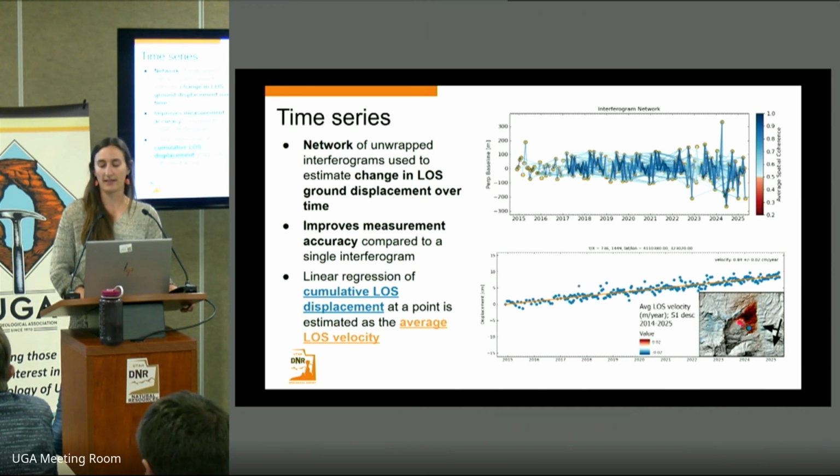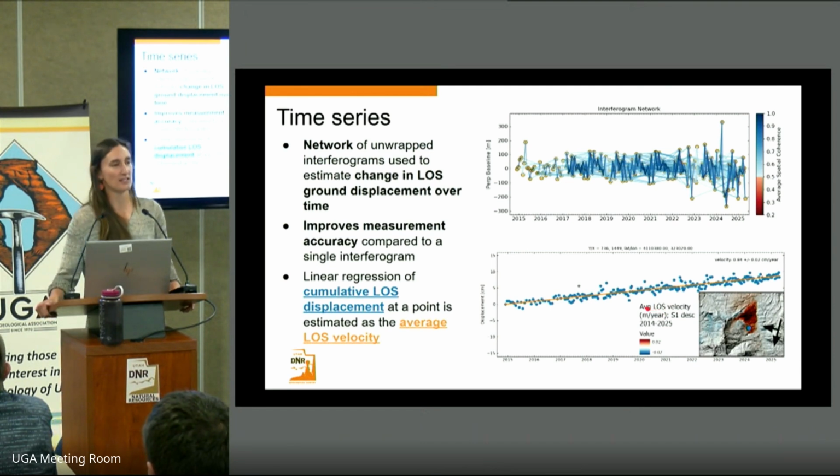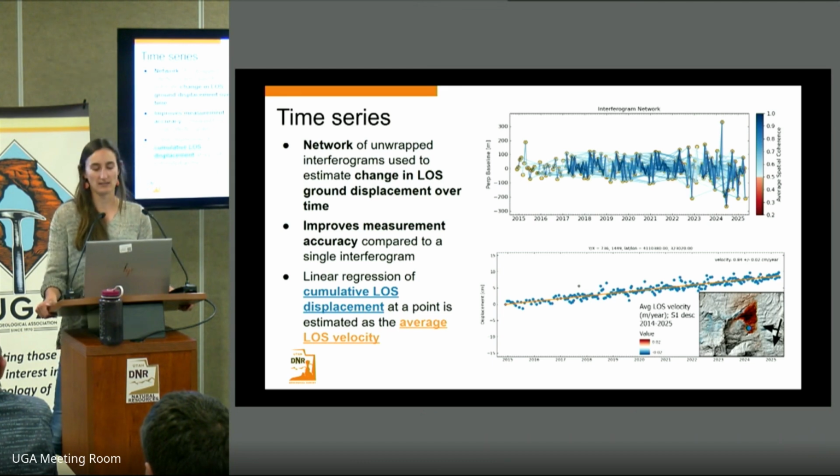The red indicates motion towards this arrow here, so eastwards motion. And we can see that we have an increase in that displacement of about 0.8 centimeters per year. And if we fit this displacement over time, we can obtain an average velocity for that pixel. This is considering that we don't have any changes in that displacement.